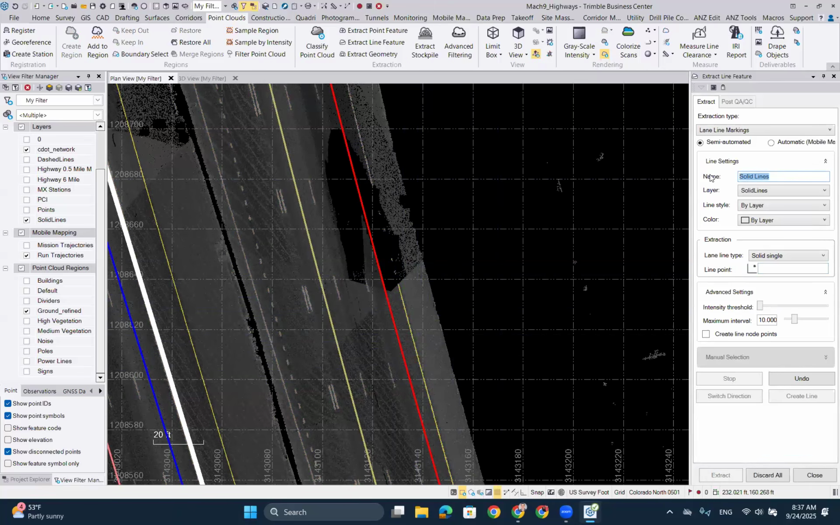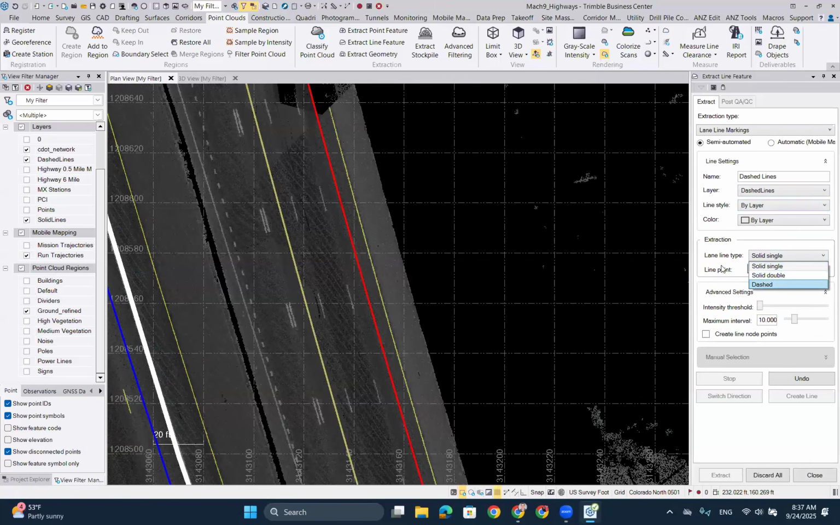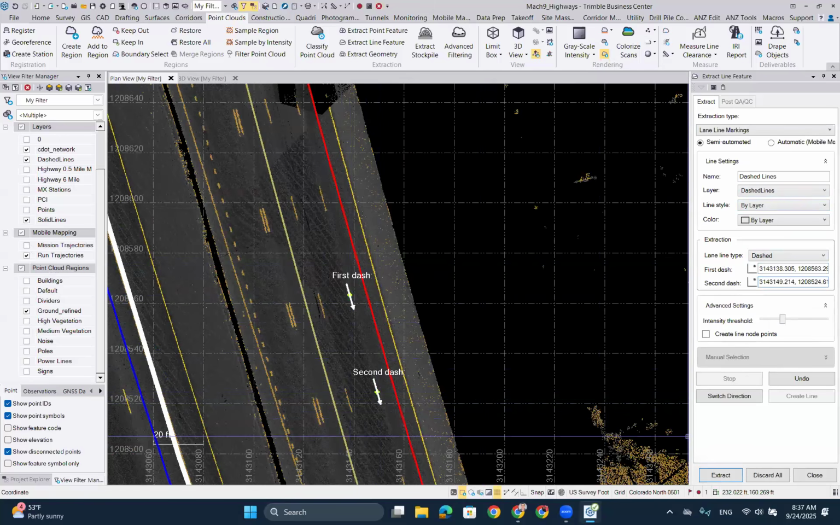If we then change it up to the dashed lines, we simply choose that one. I'll switch dash lines on here quickly. There we go. I'll just start off over there. Now you choose your dashed option, and then it wants you to pick the first dash and the second dash. This gives TBC an indication of the spacing between the dashes. The arrow is the direction it would do, and the darker part is TBC and the intensity from the lines. You can play around with that as well to make sure the markings on the road are clear and there's not too much interference from anything else.